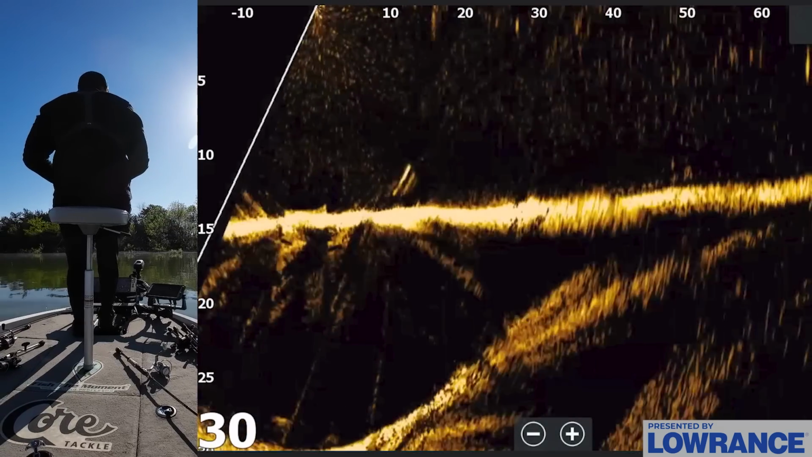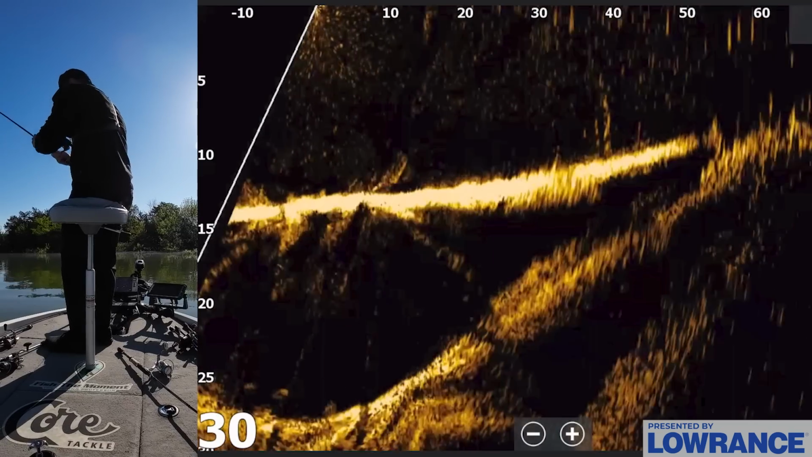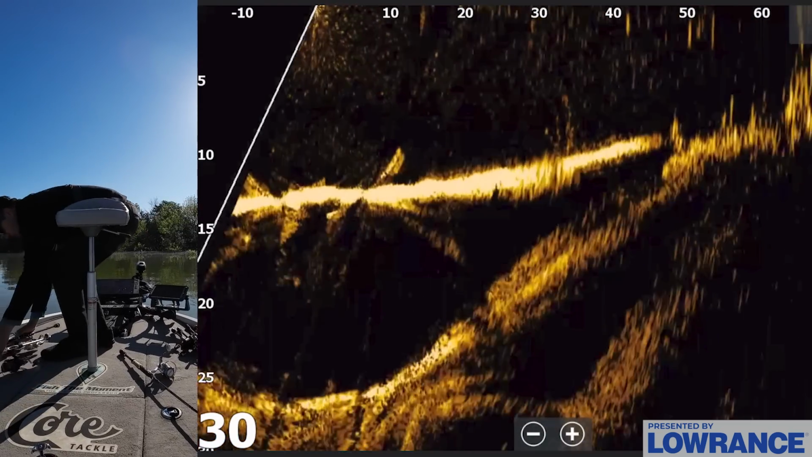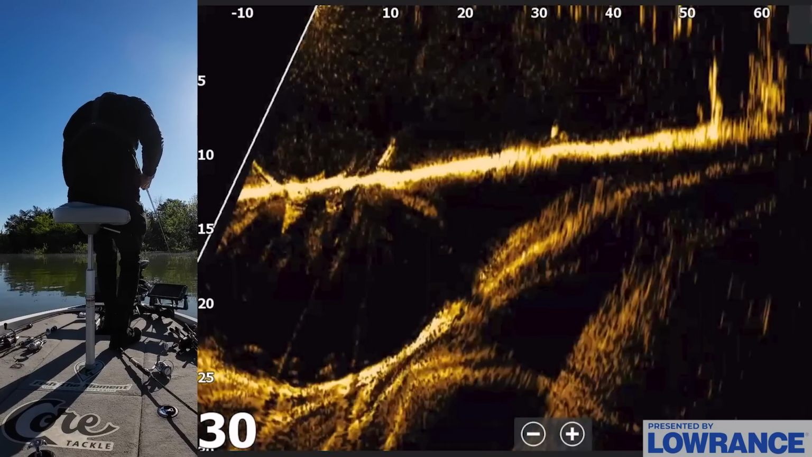Let's see what we got going on. So there's some bushes up here. I feel like these fish around these bushes are going to be more likely to be bass than anything else right now. So we're gonna focus on these fish up in these bushes more so than anything right now, because obviously that's where we caught our one nice one.